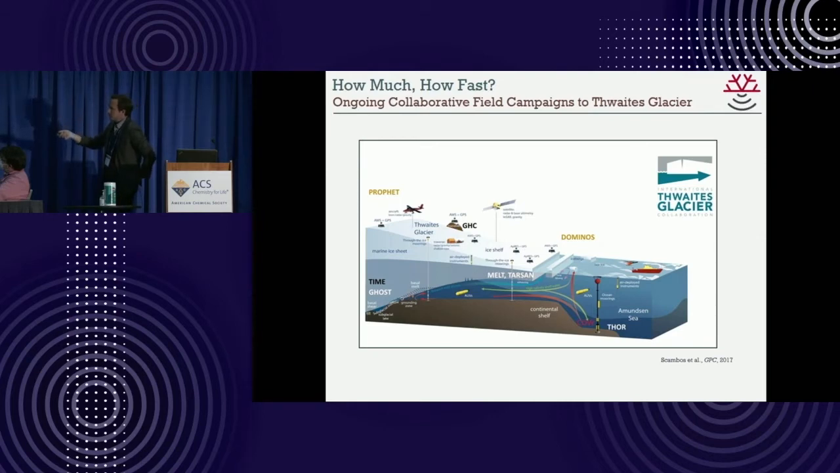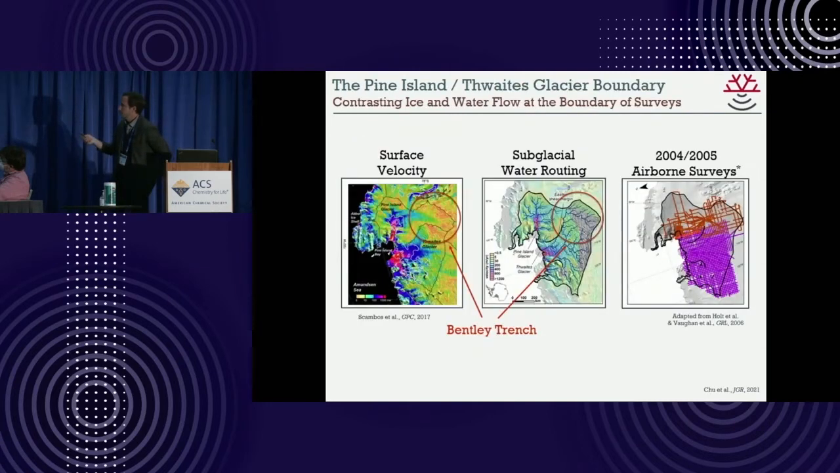You could only study Thwaites, and there were teams. And they had acronyms like DOMINOS and GHOST. And then there's one that didn't have an acronym, this boat project, but then they felt left out, so now they're called THOR. And then I'm involved with TIME, which competes with GHOST. And it's great because it's an important glacier, but I'm not sure that we should focus so incredibly narrowly only on this one glacier.